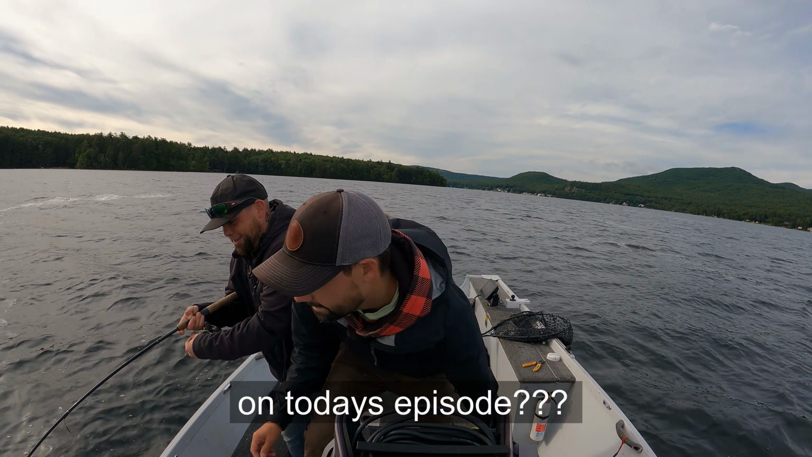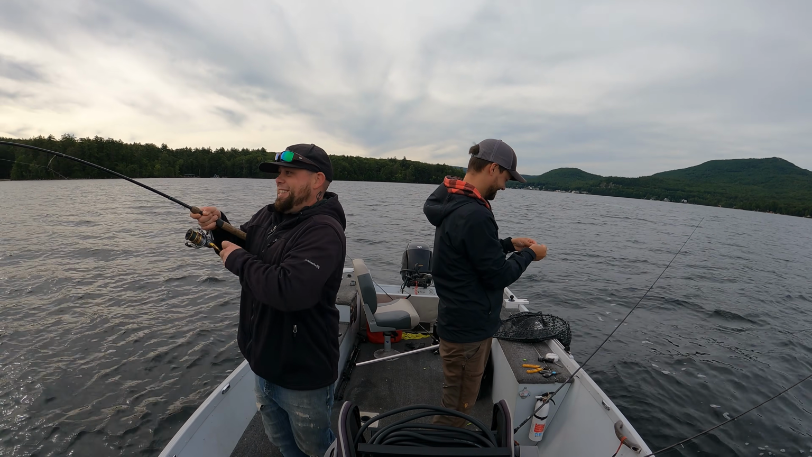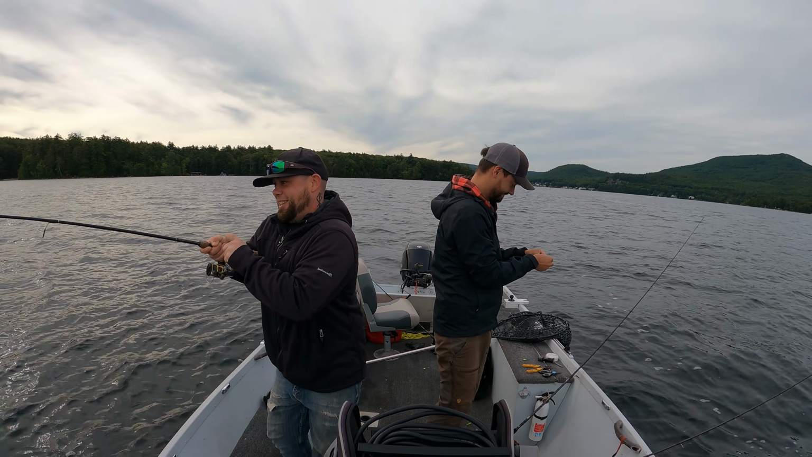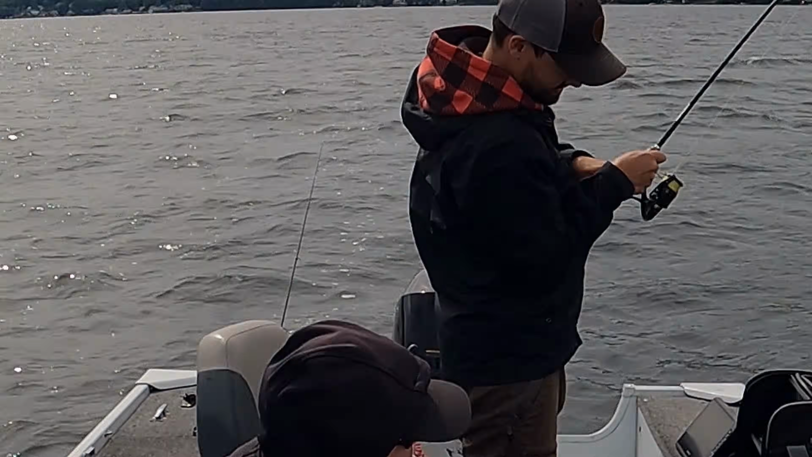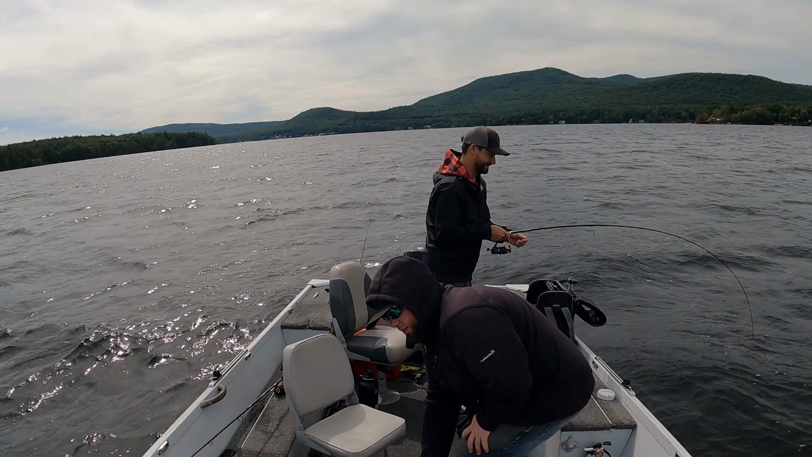Holy cow! Oh, catch him. Come on! Get him. Take your time. I'm gonna grab the net. This is a bigger fish. Grab the net, grab the net, grab the net.